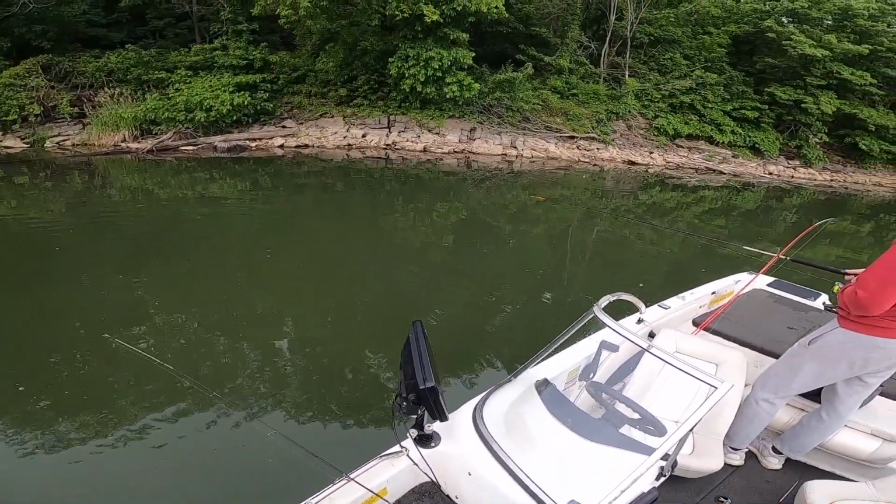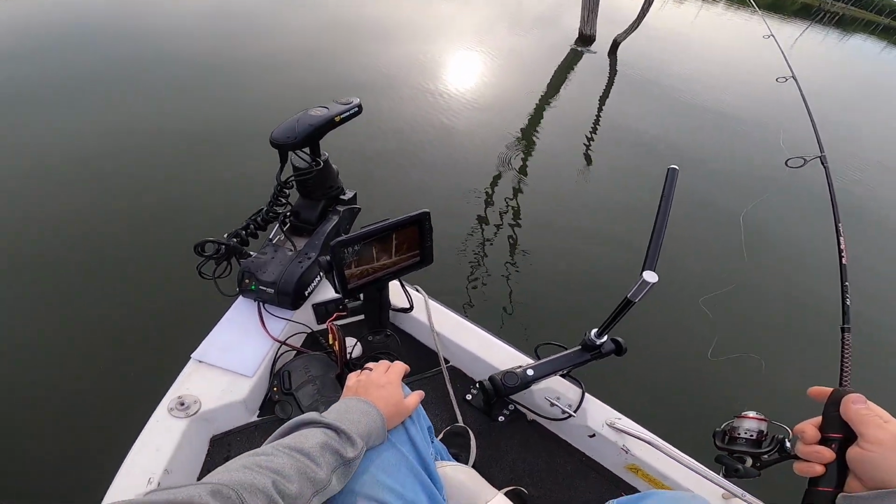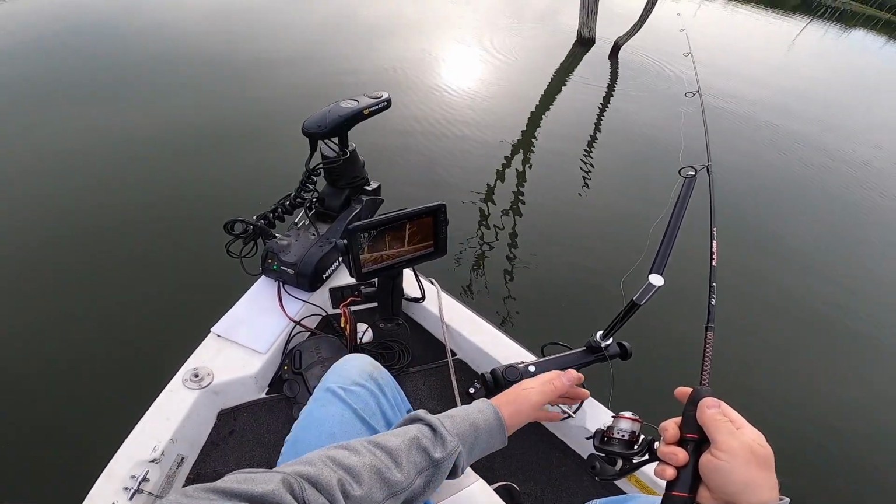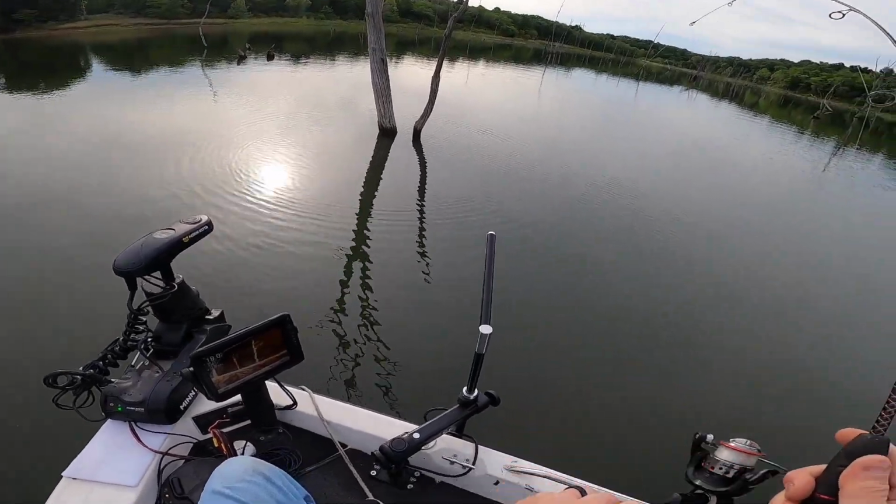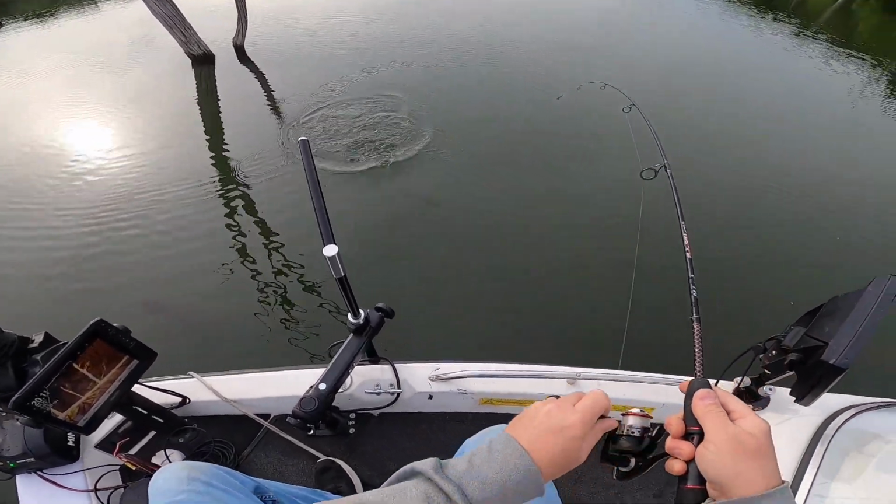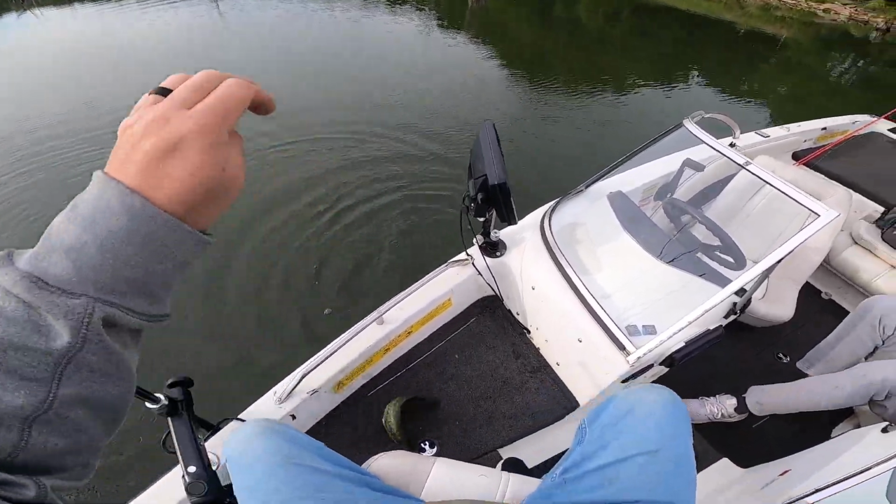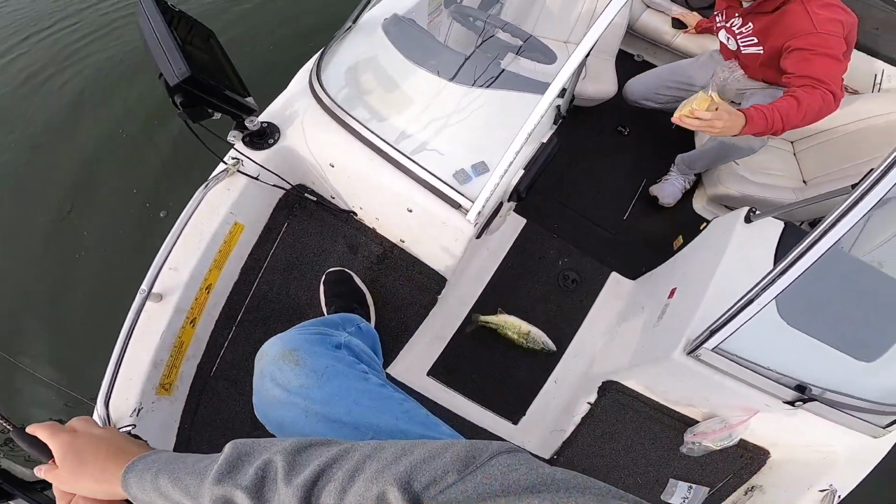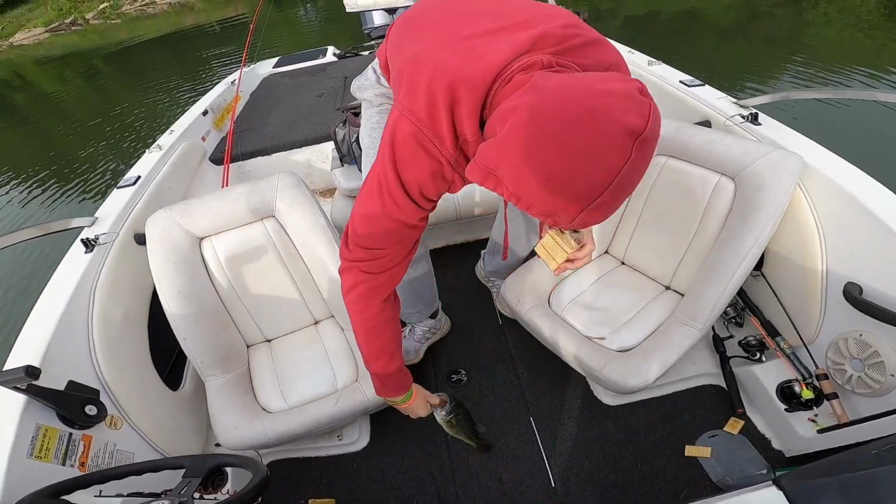All right, man, I got another little guy. Boom. Oh, it's a freaking bass. A largemouth bass? Yeah. Oh, yay! Hold still, dude. He's coming for you, Kyle. All right, let's see him, man.